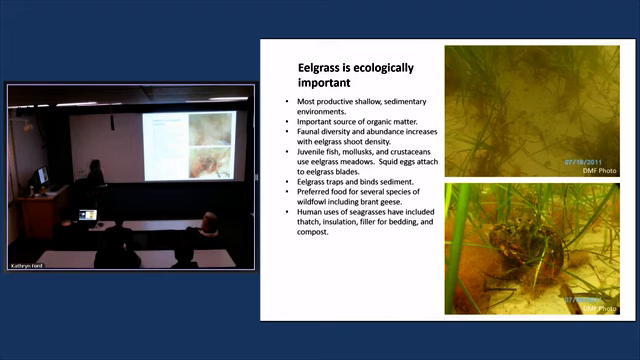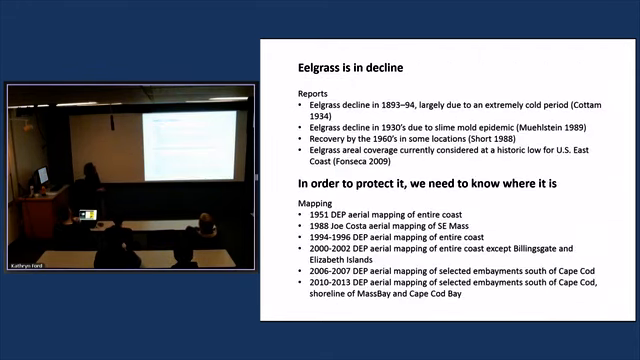And human uses, I find this fascinating because we don't do this today at all, but in the past and in other parts of the world, humans use eelgrass for thatch, insulation, filler for bedding, and compost. So grad students out there, if you need a bed, oh no, wait, no, don't do that now because eelgrass is in decline. Don't do it now.